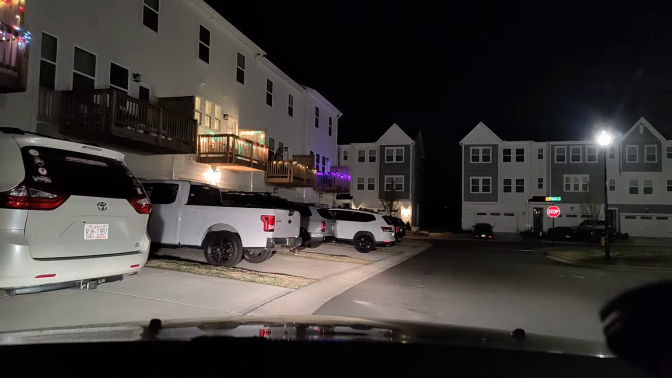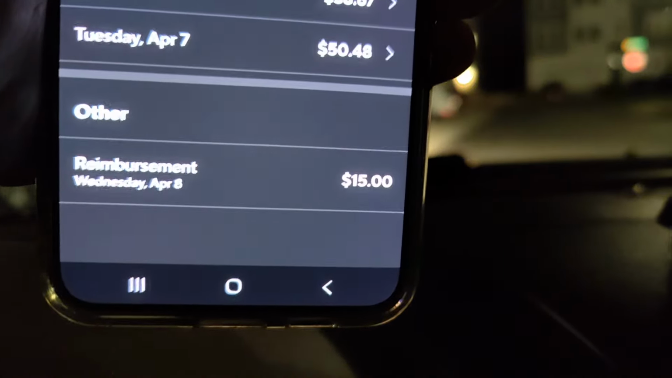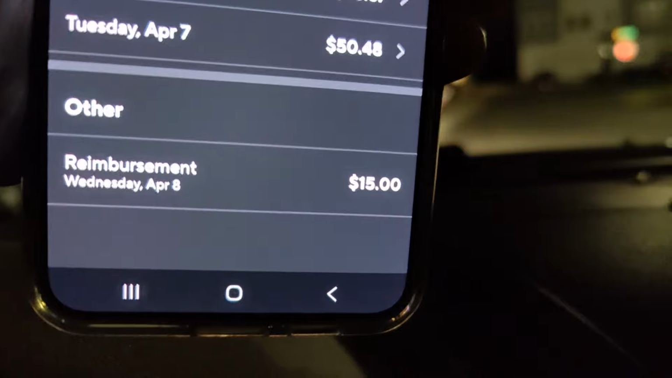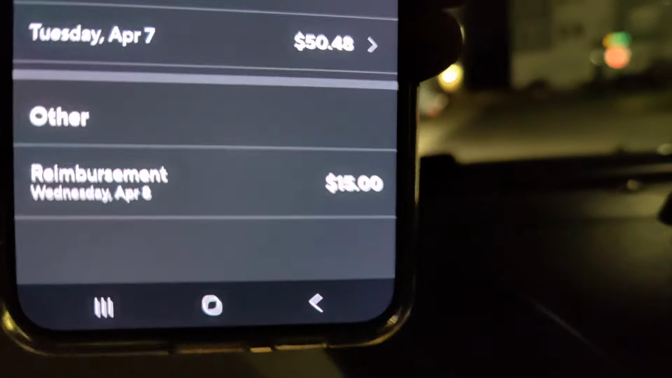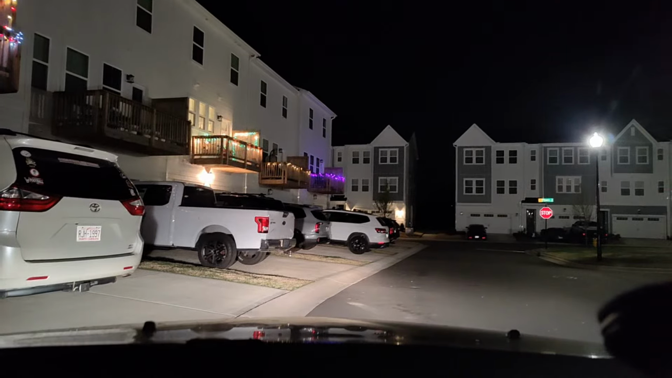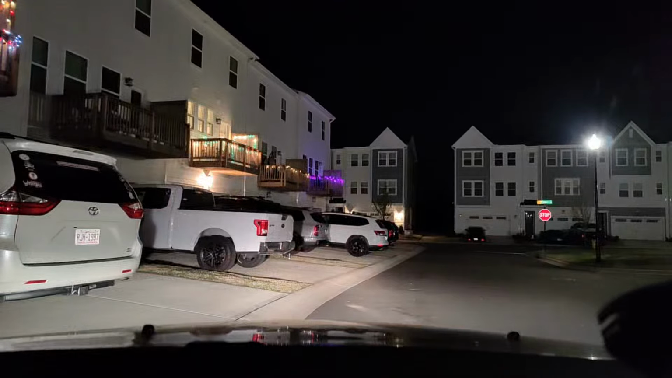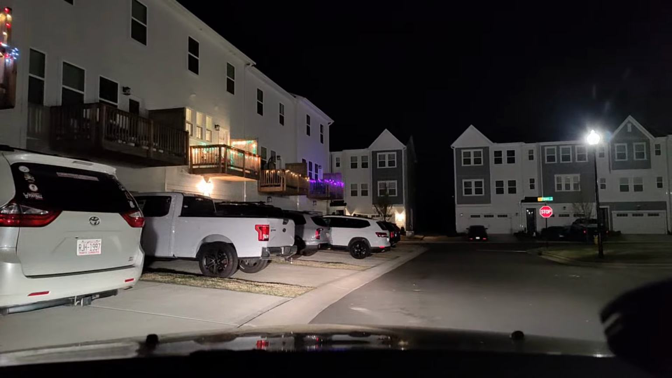Wait, hold on. They just added the reimbursement, the $15 gas reimbursement. There it is right there. It just dropped, I think. So that's my $15 gas reimbursement. For what that's worth, about $15, I guess. So we're at 215.64 on the day.